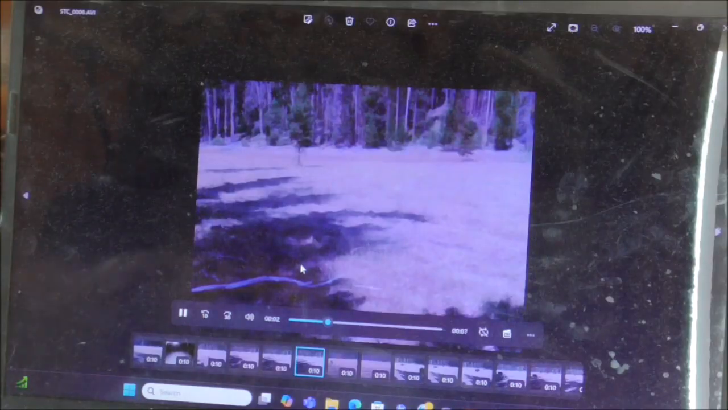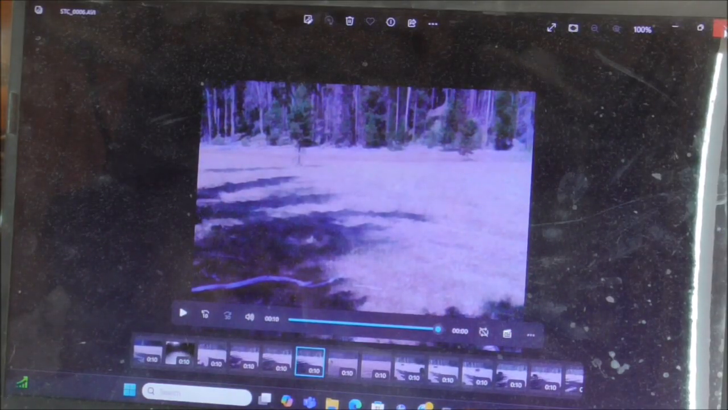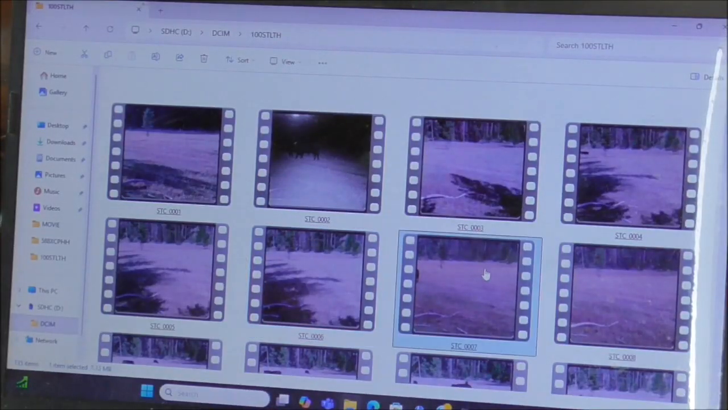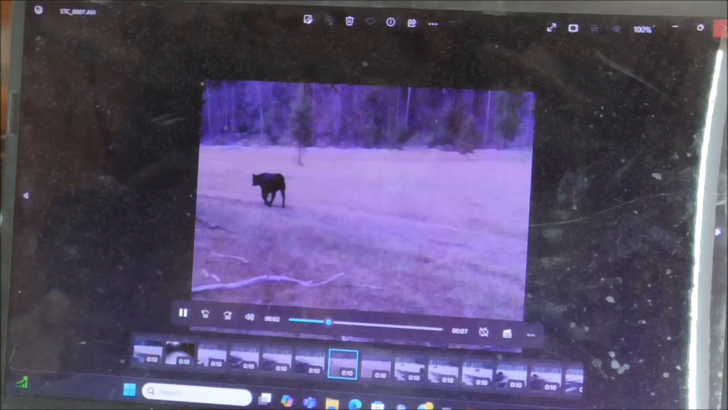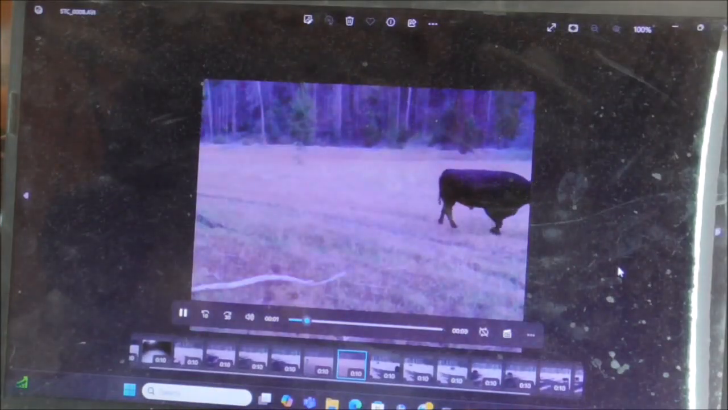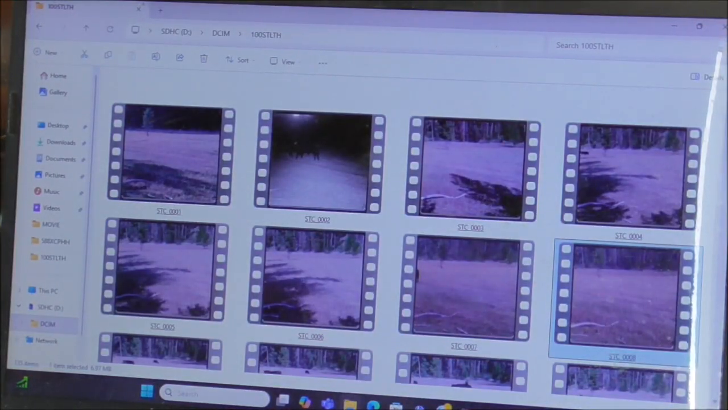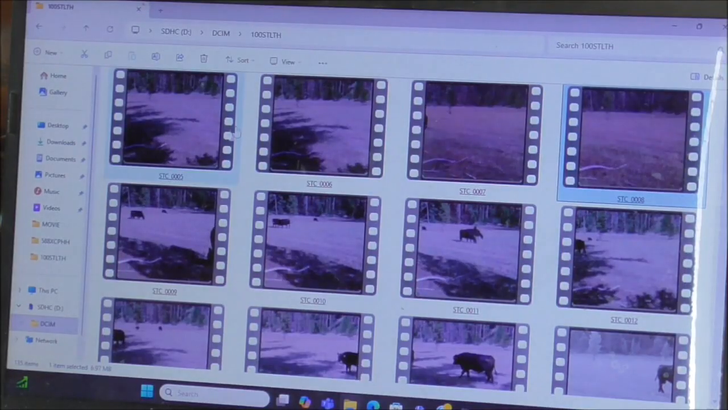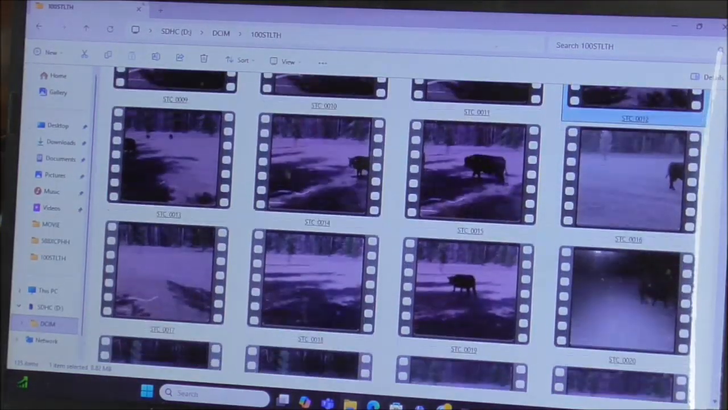Okay, actually I see what did it. That little twig bouncing up and down in the wind. That's what set the camera off. Another calf. Big old bull. Okay, these ones, you can see cows in all the thumbnails, so we're going to skip all of those. We know what set those off.